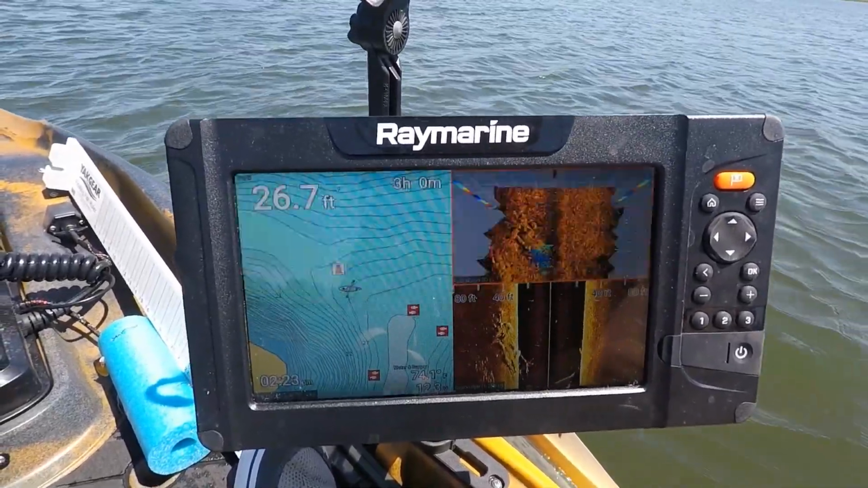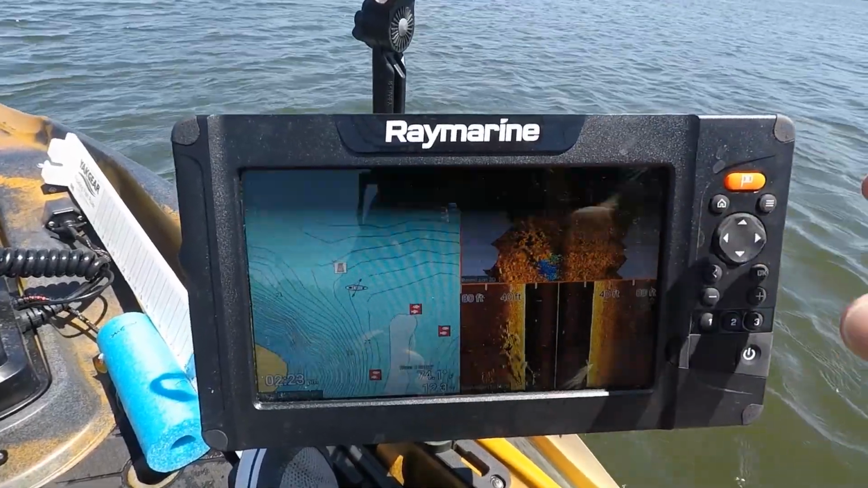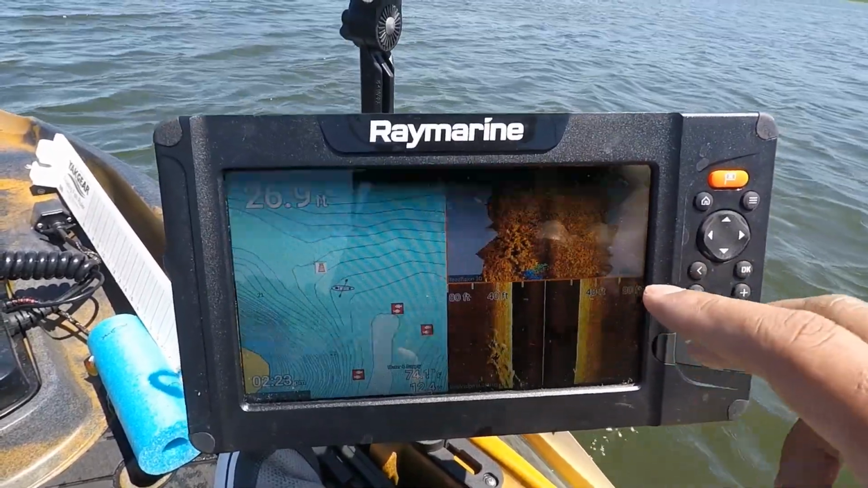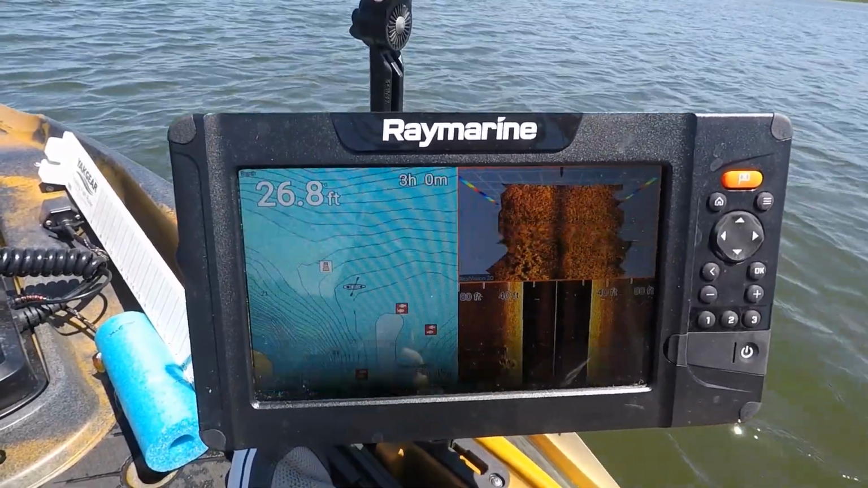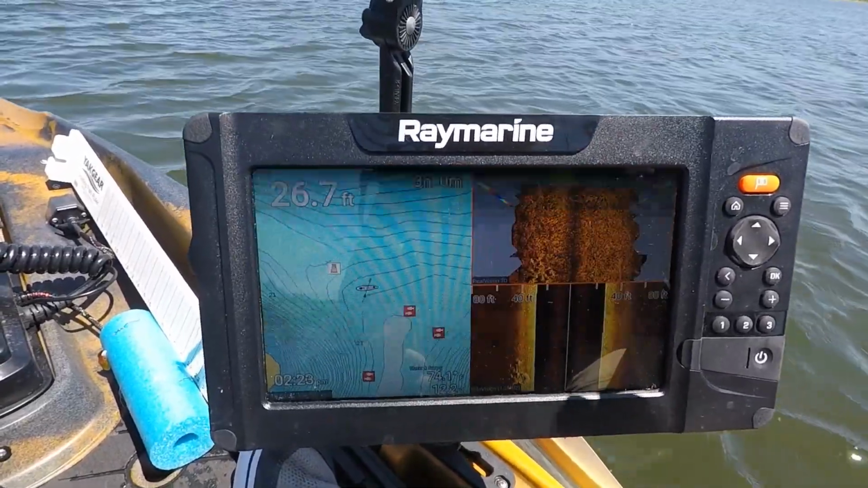I'm not looking necessarily for fish, and sure, you could use this for identifying bait balls and how big bait balls are, but I really use this in conjunction with side imaging to see just how big that structure, the chunk rocks, or whatever it may be, is in the water, right?